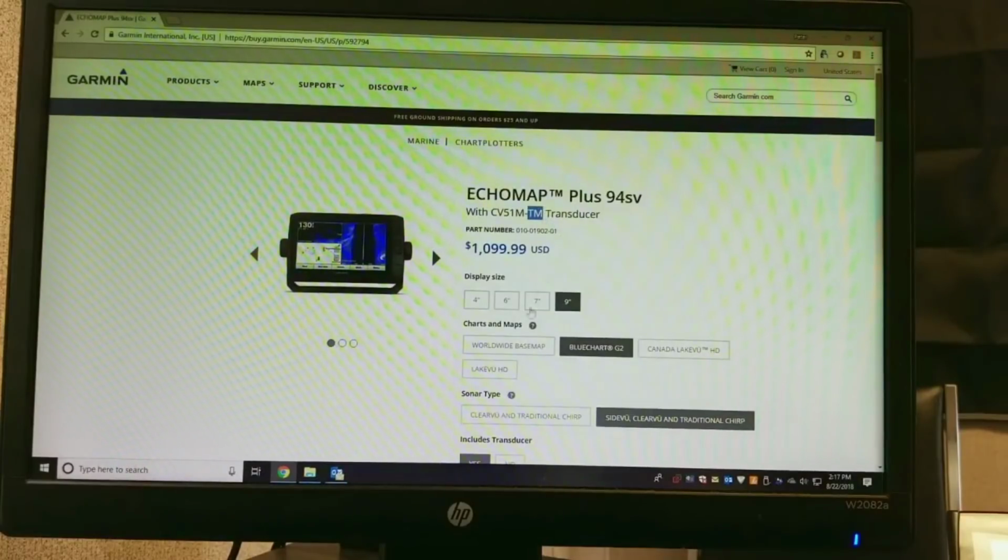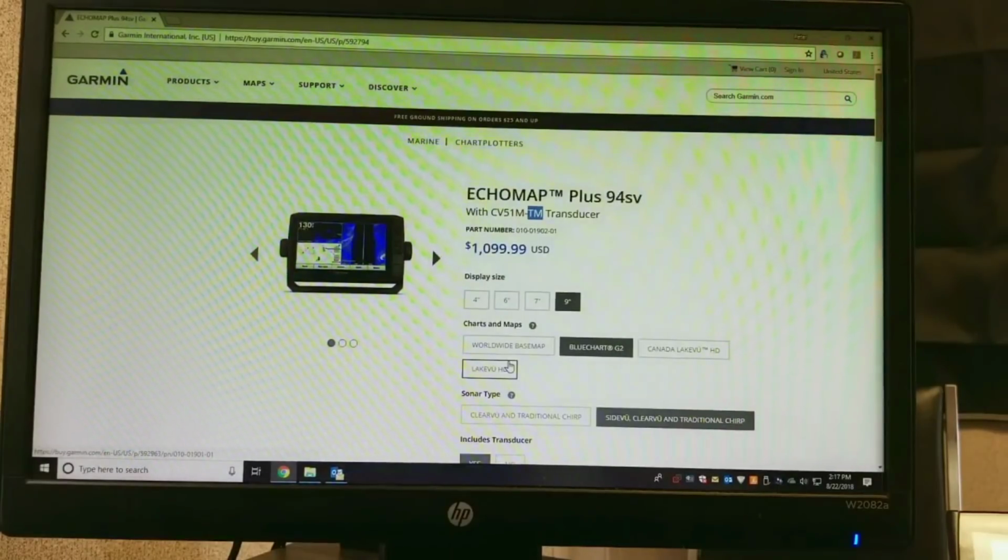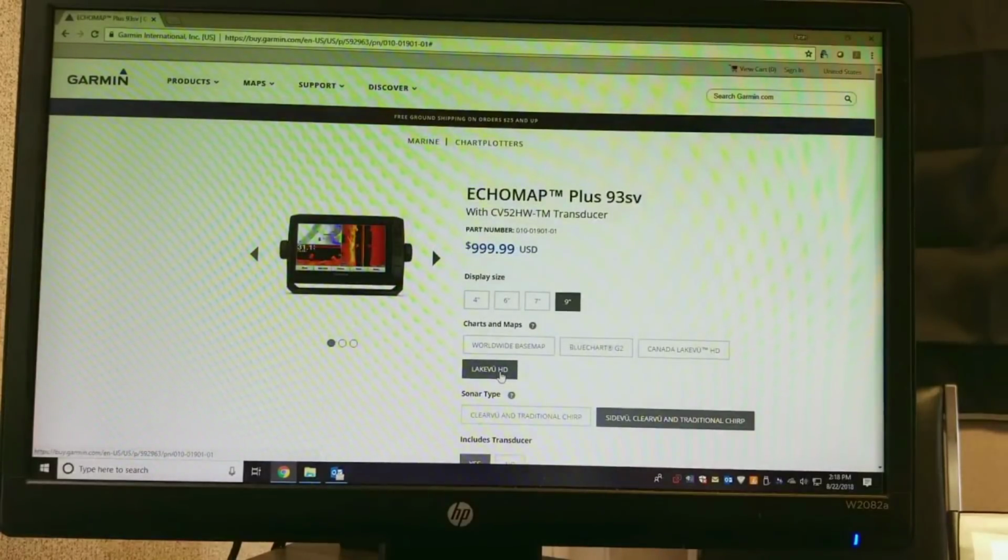TM means that it is a transom mount transducer, okay? So we're going to change a couple things up real quick. So if you're in a place where maybe the g2 is pretty inclusive. It's going to do the coast for the US and Western Canada. And if you want to, then we can look at other settings. Let's go to the LakeVü real quick. So for us down here, we have a lot of folks in the Delta, okay?